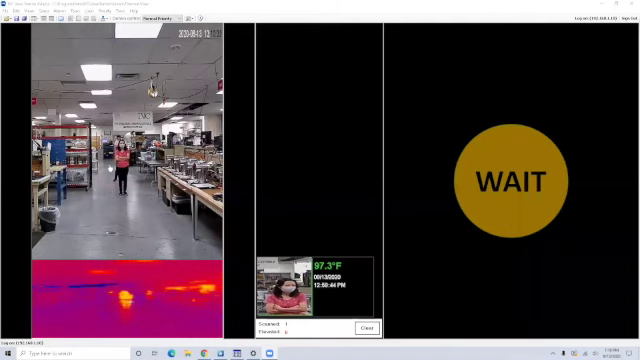To explain what you're seeing now with our ViewStation, on the left, you see that we have our day-night camera. Here is the thermal image of the camera. And on the right, we will display a snapshot based on the temperature decision.